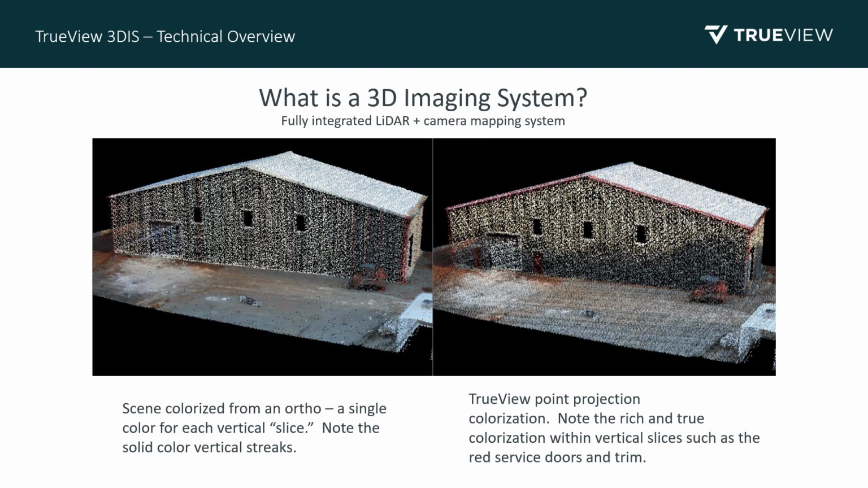On the right-hand side, we have our point cloud colorized. This is a point cloud from a TrueView 3DIS. The one on the left was colorized with an LP360 drone. And you'll notice some differences in the two point clouds. Notice the trim along the top of the building. You can see the red trim. On the image on the left, you don't have that.